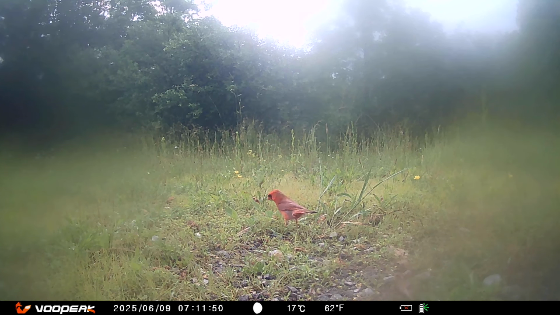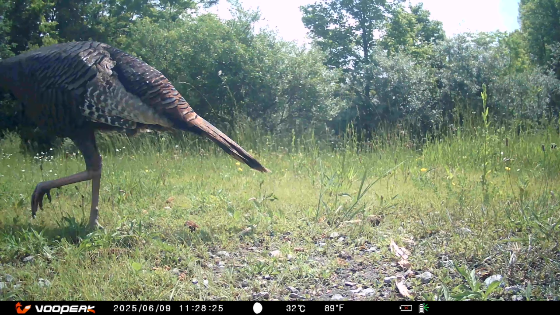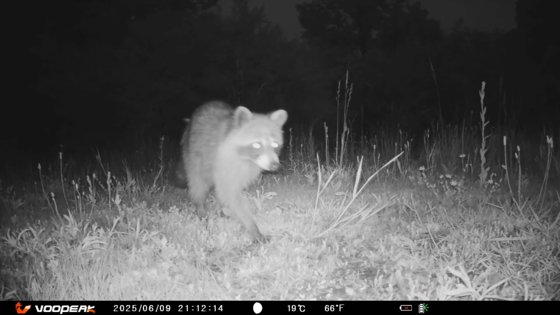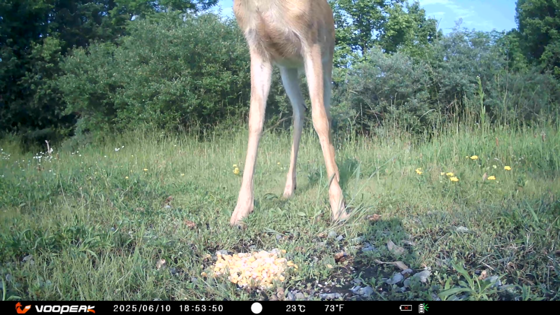A redbird framed in the camera's mist. Time to mark some territory. You can see its tail in the high grass. Nice view of the turkey. Can you make your ears dance like that? What, just passing through and not stopping? Did you notice a deer in the back on the left? Now do you see it?